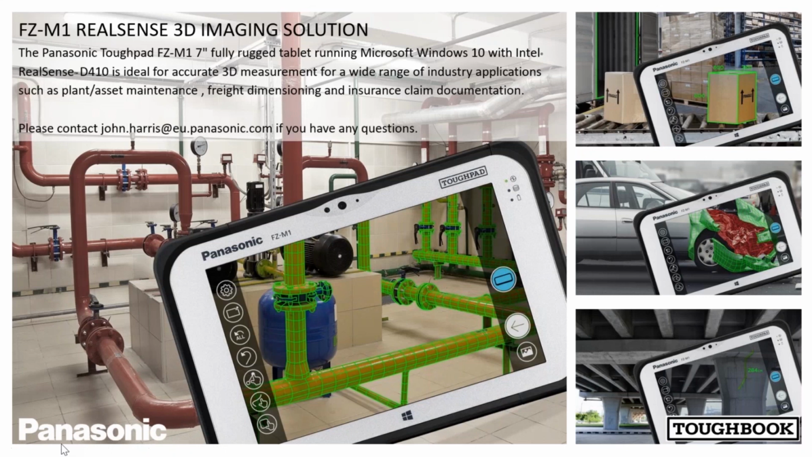Next, we have Panasonic and their ToughPad lineup. The FZ-M1 is the solution that has the option of a fully embedded Intel RealSense sensor in their high-end, highly ruggedized ToughPad tablet. So a lot of great options out there.